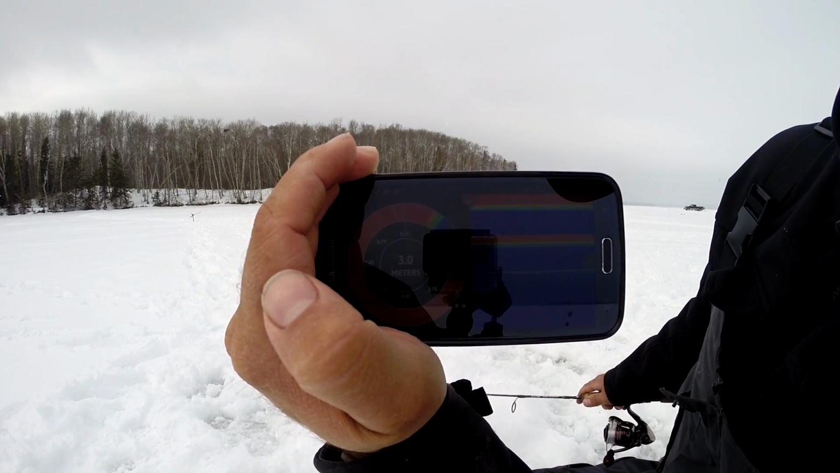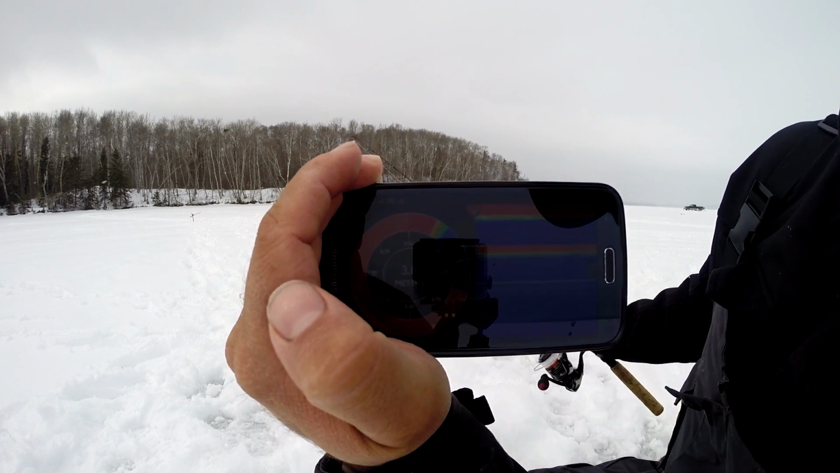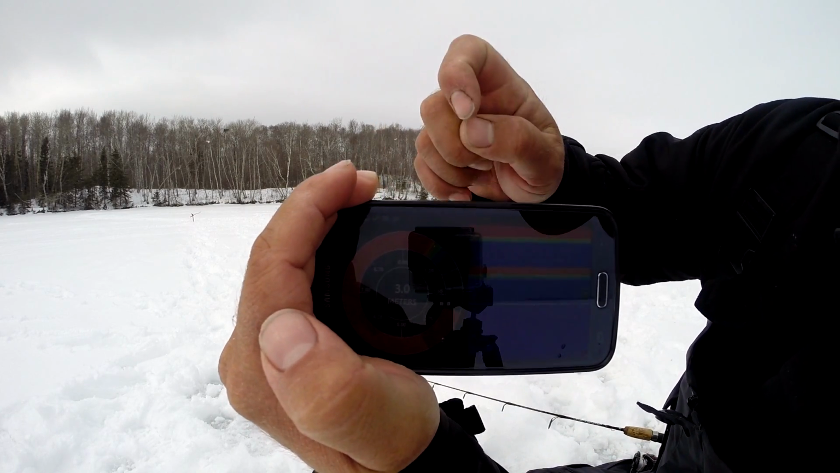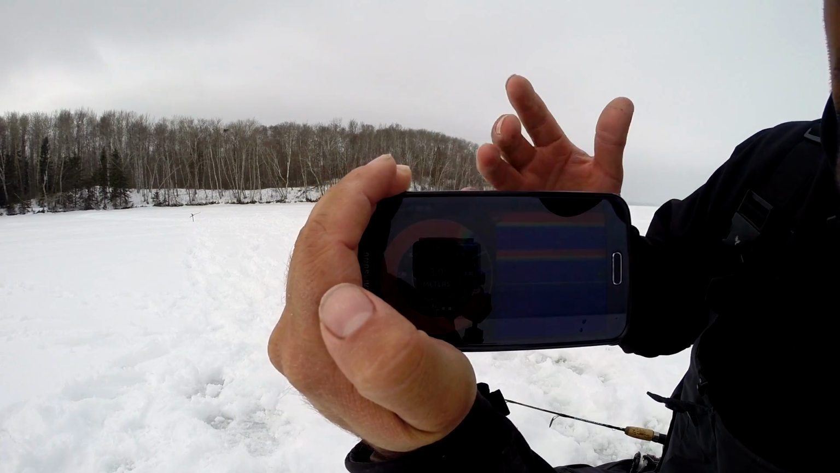As for the use on the ice, it doesn't seem to have any interference. Up close to the top you get some interference from the ice, but it's not a big deal since I usually fish near the bottom or halfway up. You can always see that much.